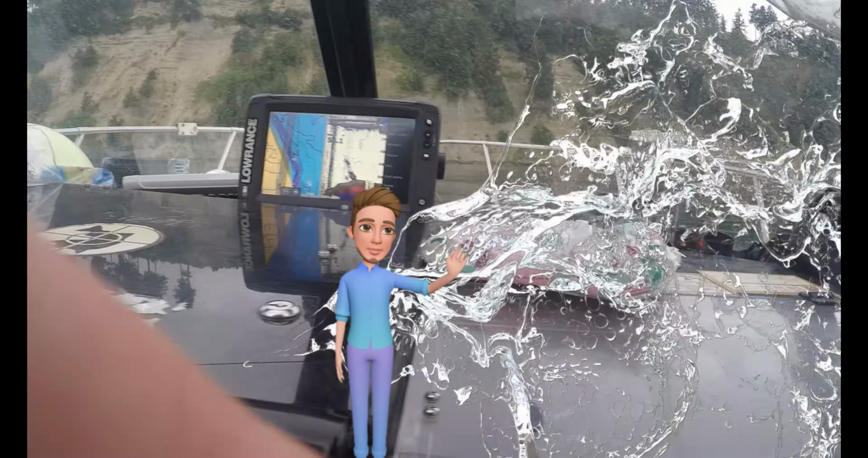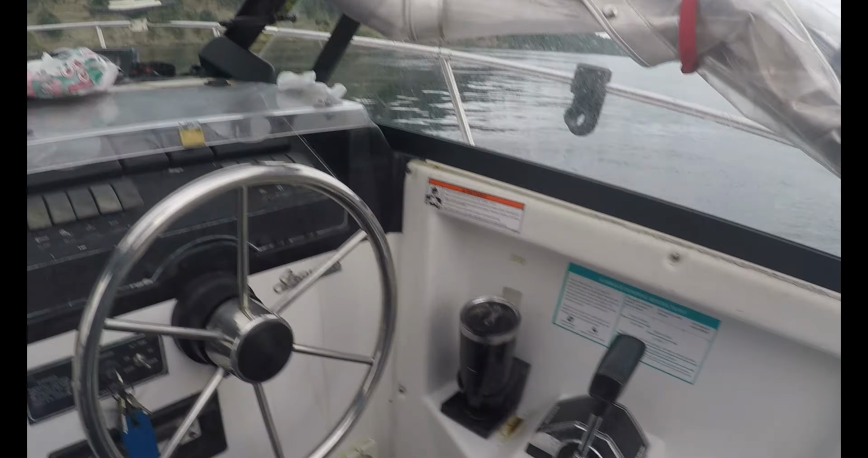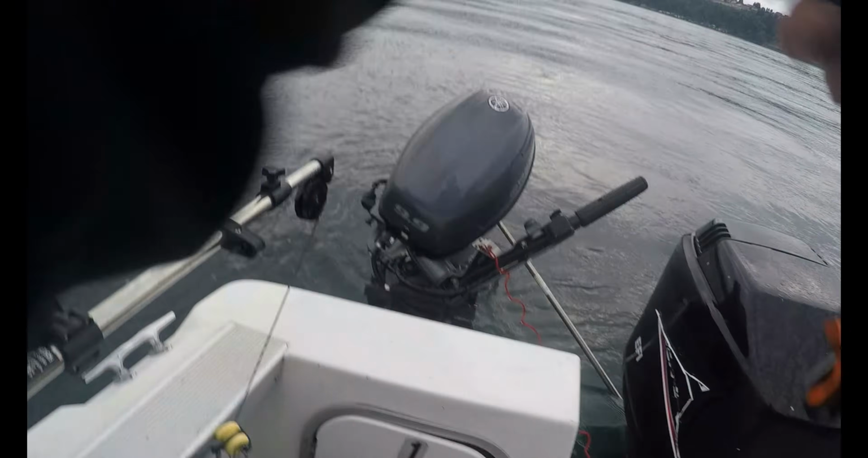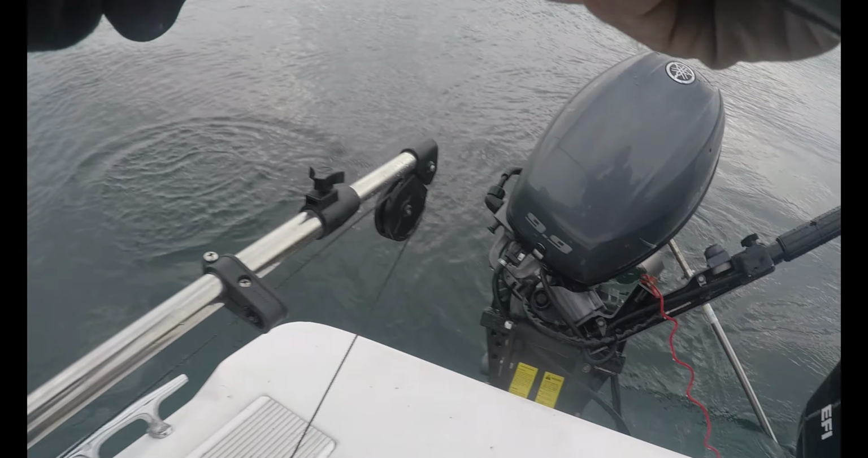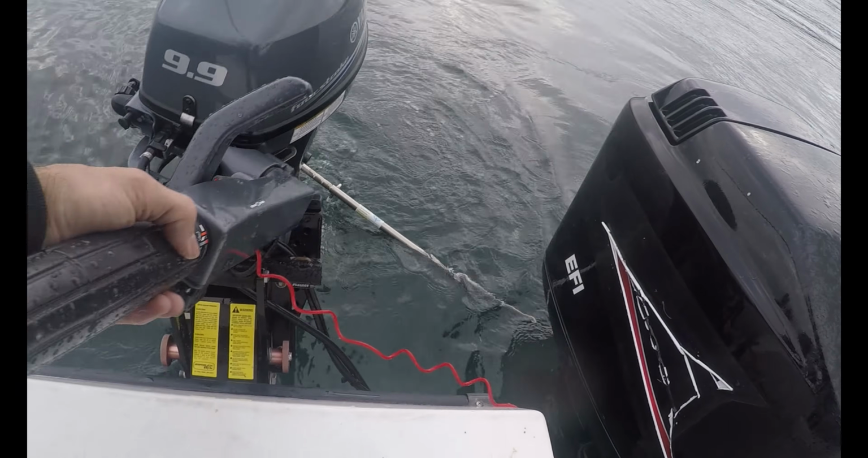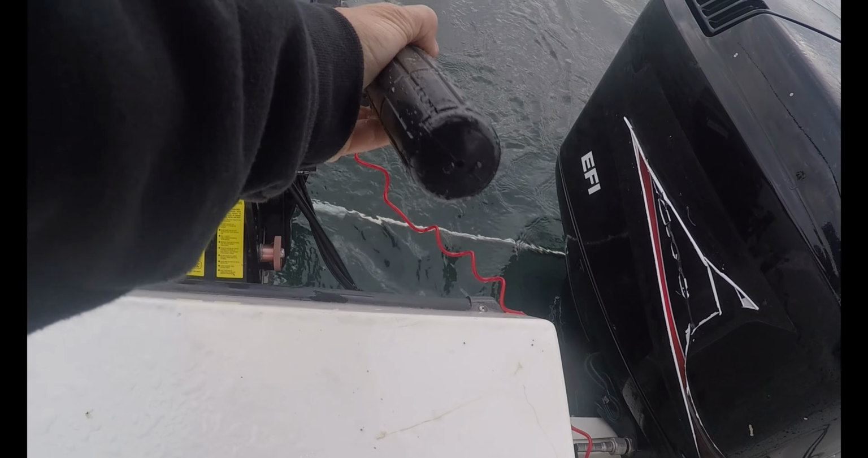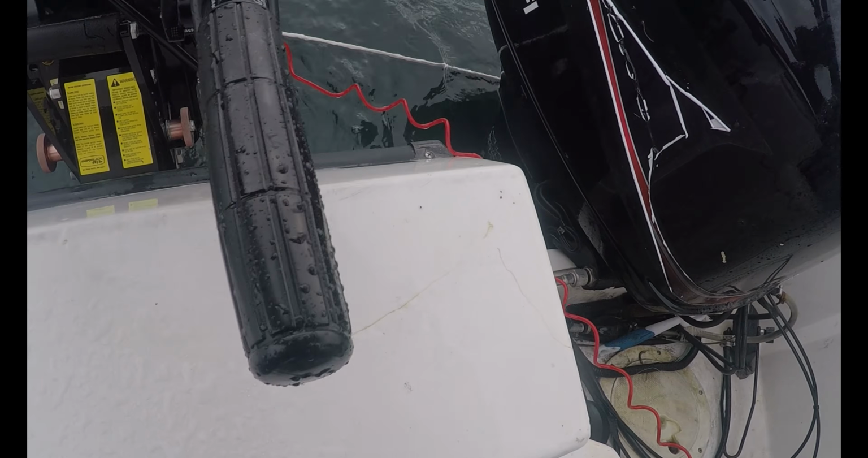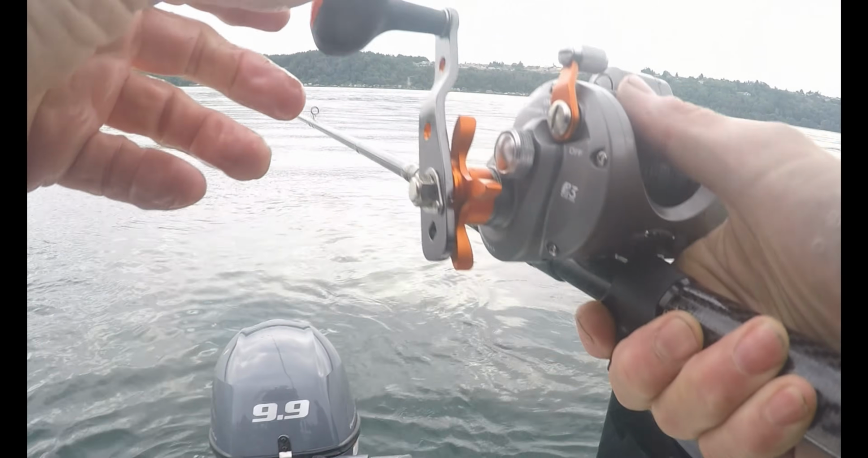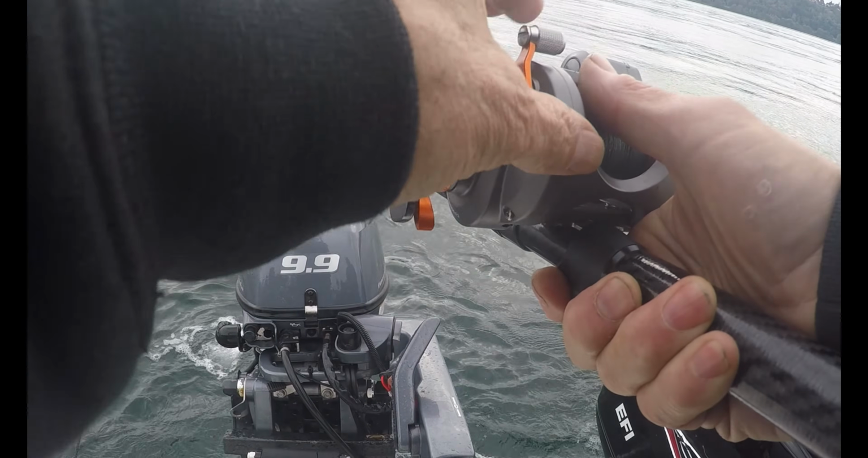On to the fish. Jumped in here, came over here, marked a bait ball. Something we haven't seen, a bait ball with fish around it. 90 feet. Oh yeah, look at that fish with bait down there.